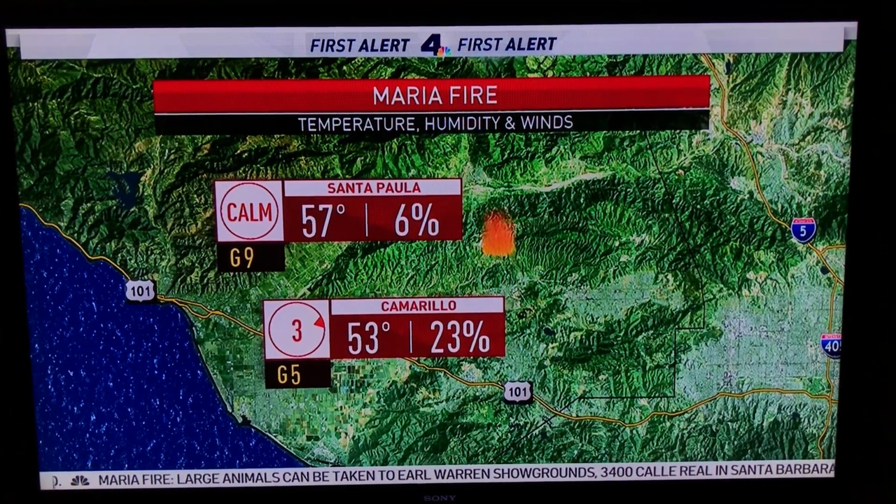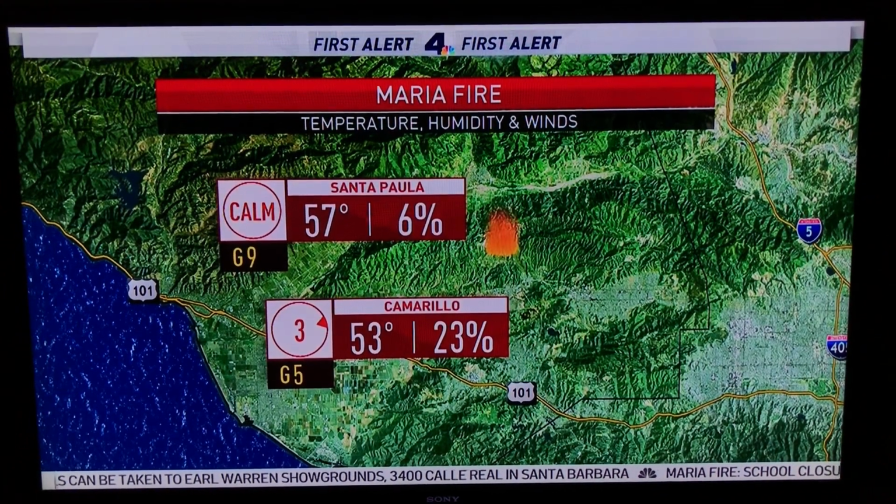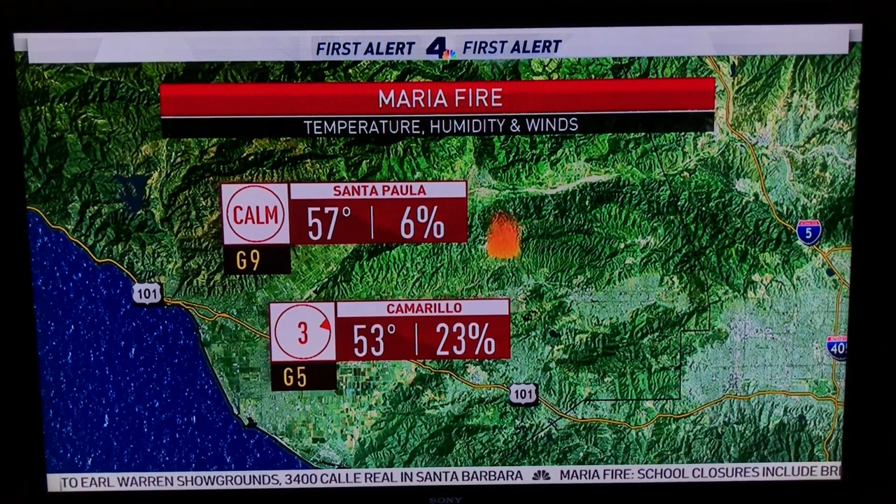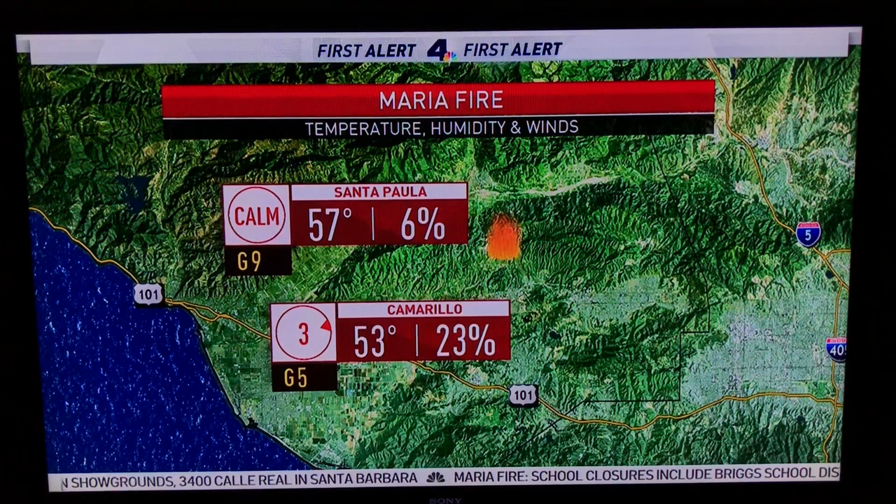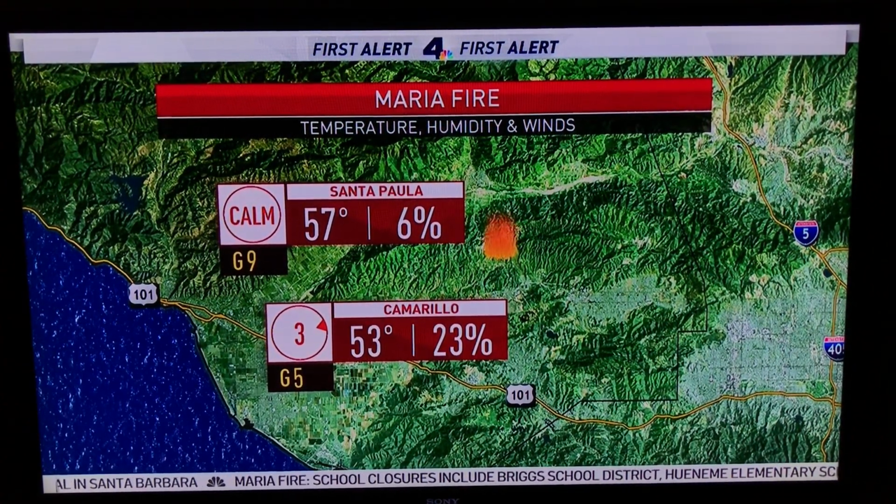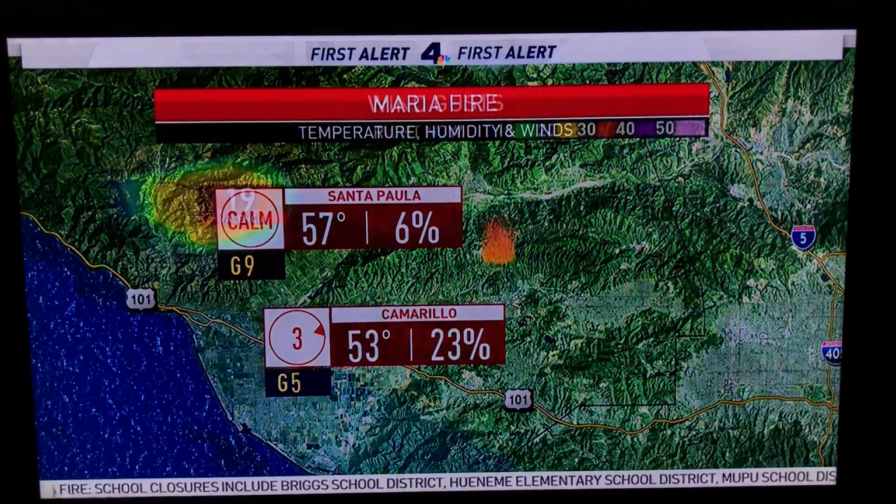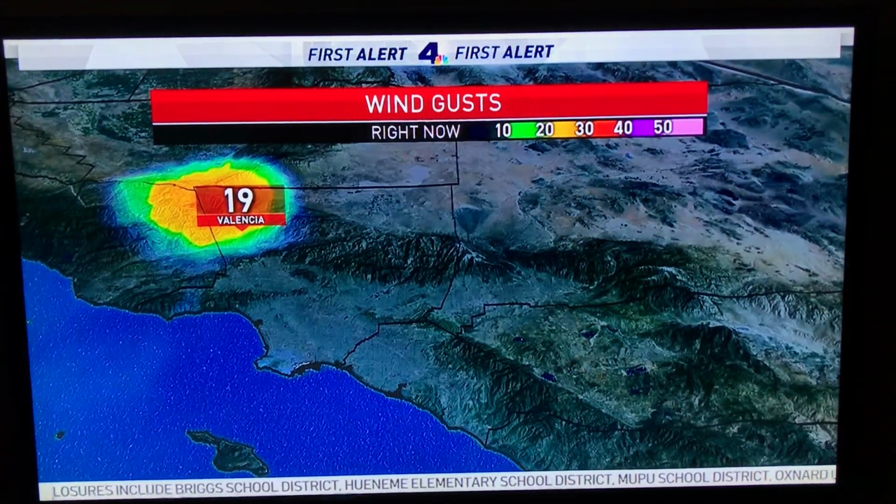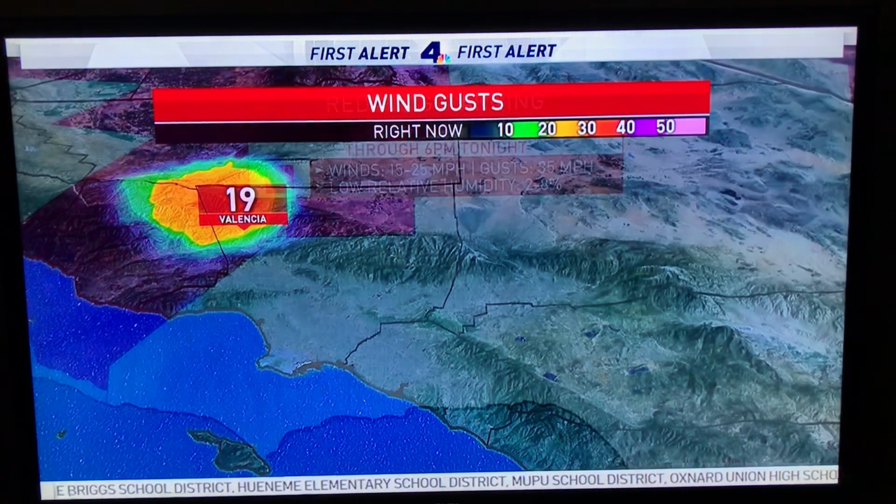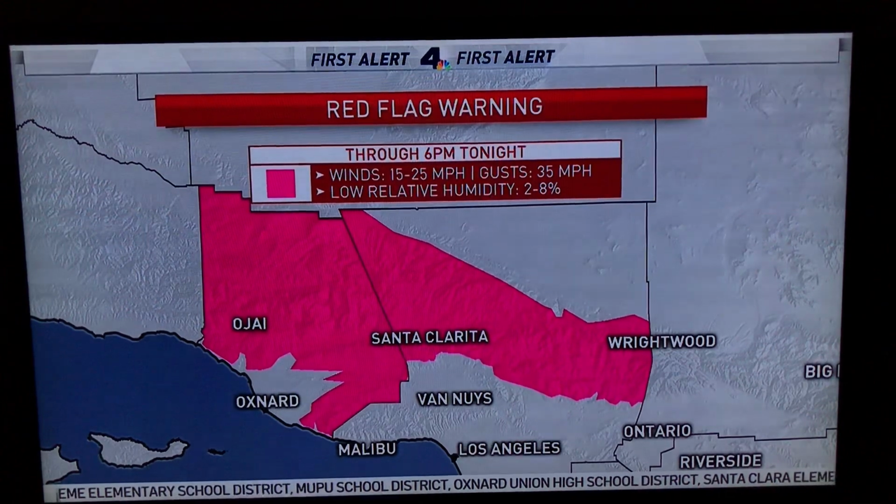But at ground level, we've got the dry fuel on the ground, the grasses, the dry air in place with 6% humidity in Santa Paula. Somis is right in between that, so the area burning between Camarillo and Santa Paula has dry air in place and cold temperatures. Also some gusty winds, but they're not strong. They're at 6 miles per hour at most, and we've got the strongest winds not there, but in the Newhall Pass area at 19 miles per hour. So yes, we do have a red flag warning through tonight.